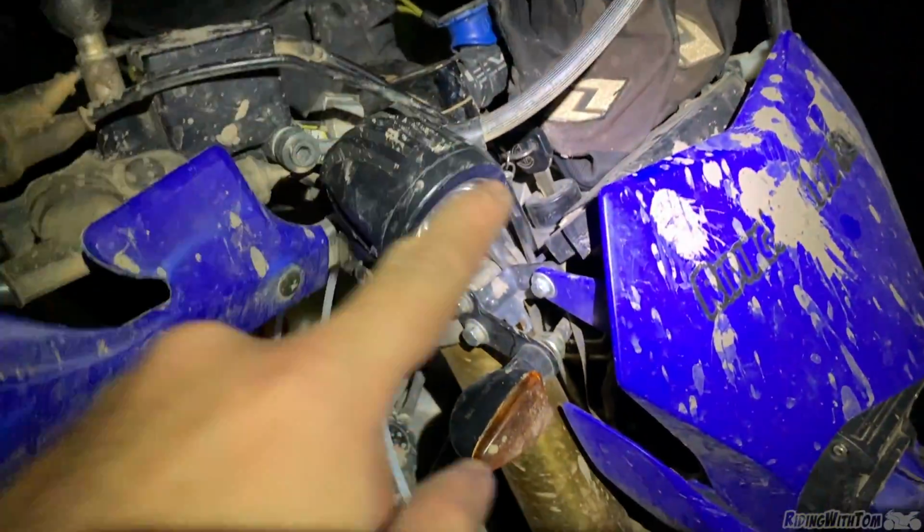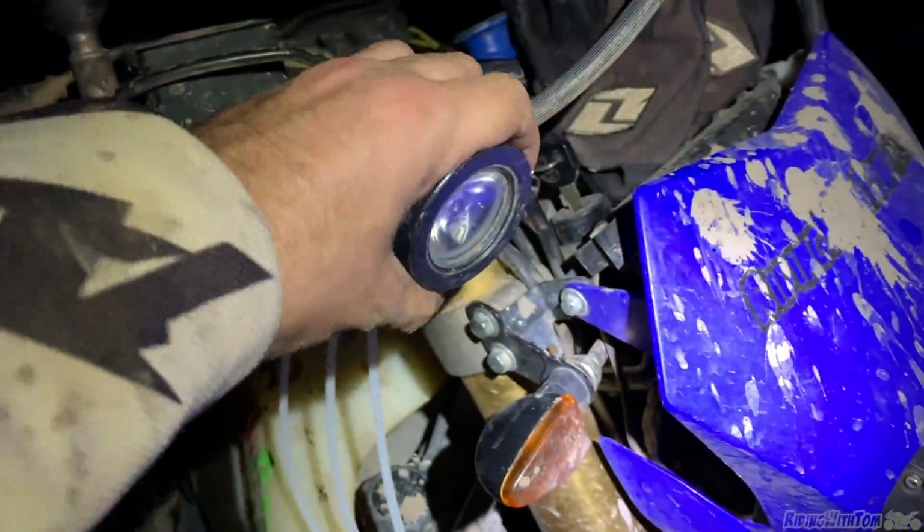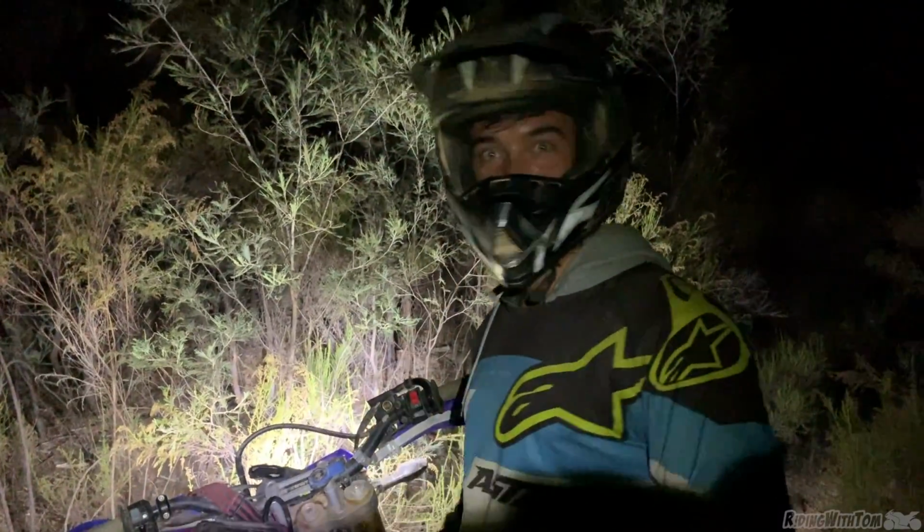So I just lost the spotty, but luckily they are just cable tied on. So I've got 3 new cable ties on there, they're nice and tight, and she is good to roll, ready to keep on going. Let's go, brother. Hell yeah.